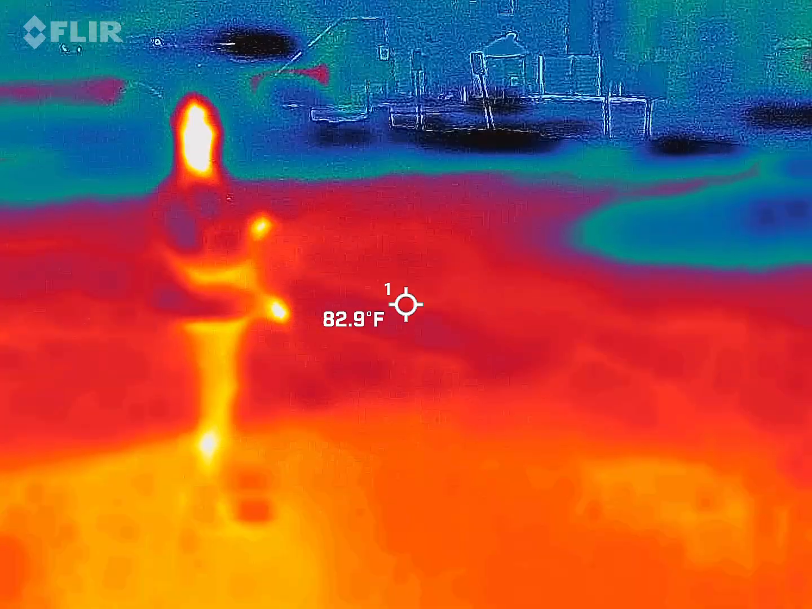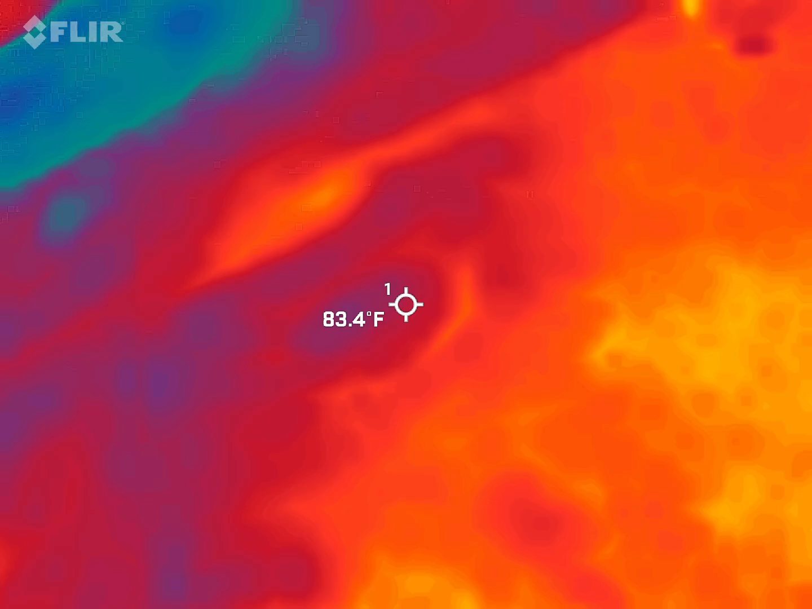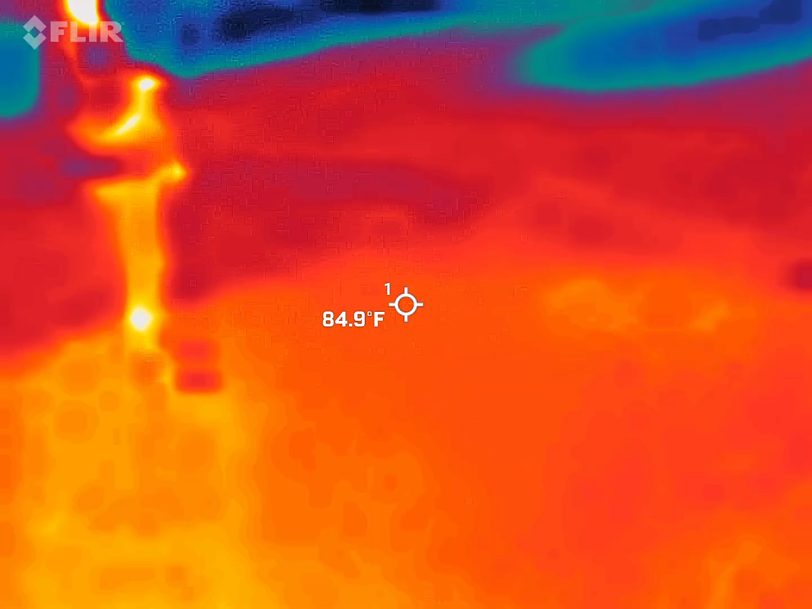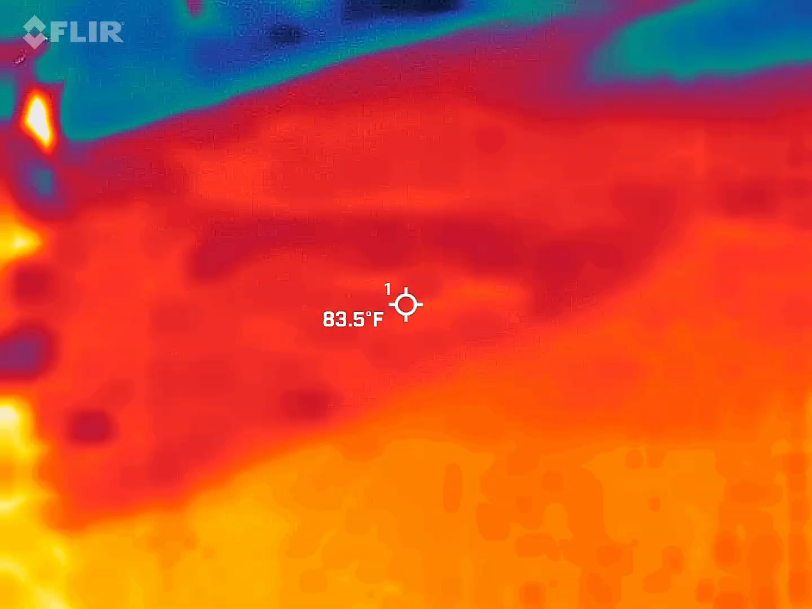What I said, Daddy went to 3, shot up to 3.5. Oh, did it? It did. Now it's gone down to 0. As soon as I said, "My husband thinks I'm hot. What do you think?" it shot up.